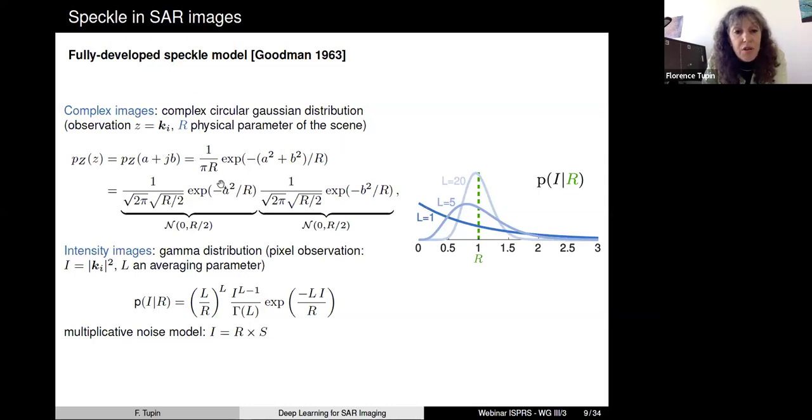So here are just the equations of what I've just said before. So let's suppose that my physical parameter of interest is the reflectivity of the scene, which is R here. And I'm observing a complex field with a real part, which is denoted by A, and the imaginary part B. And you see we have a Gaussian distribution for both of these two different measurements.